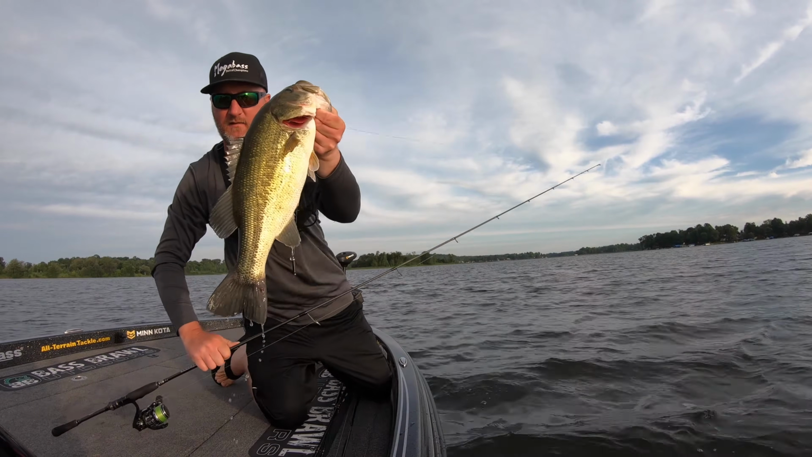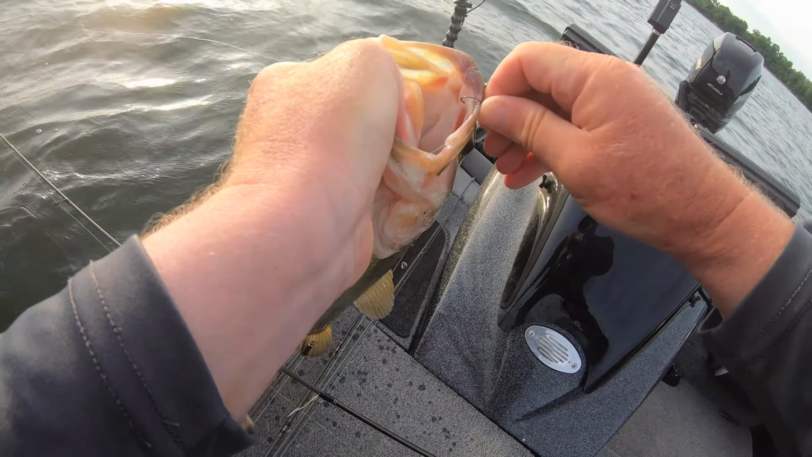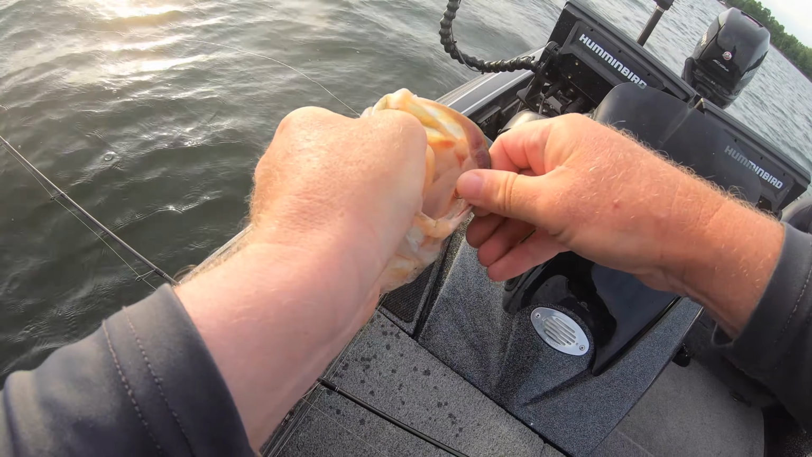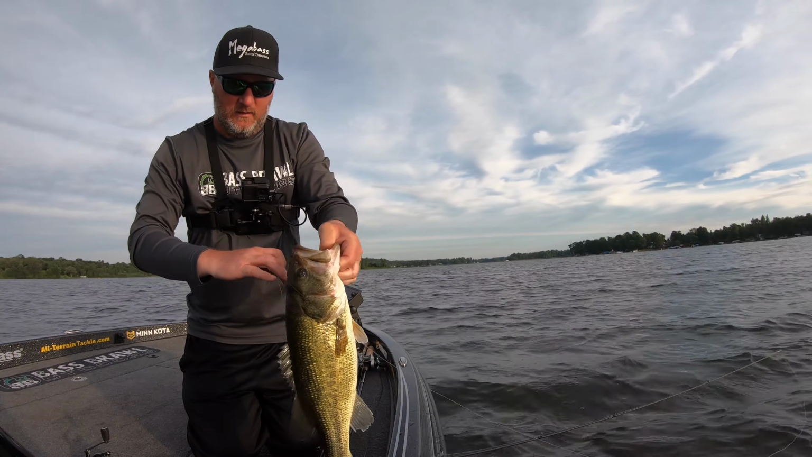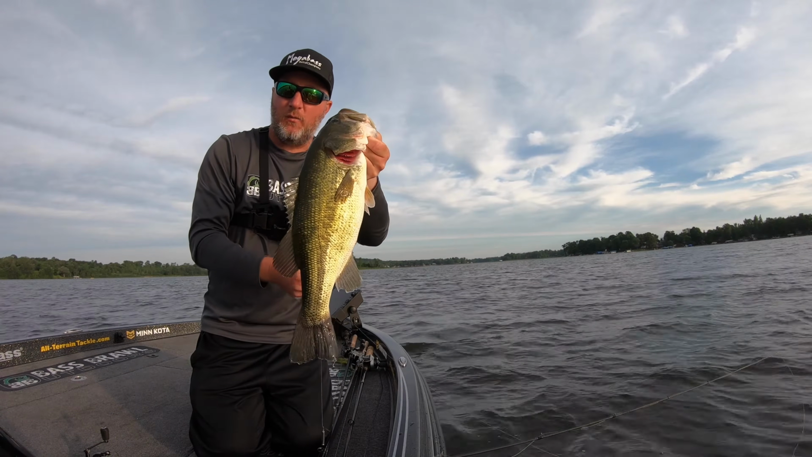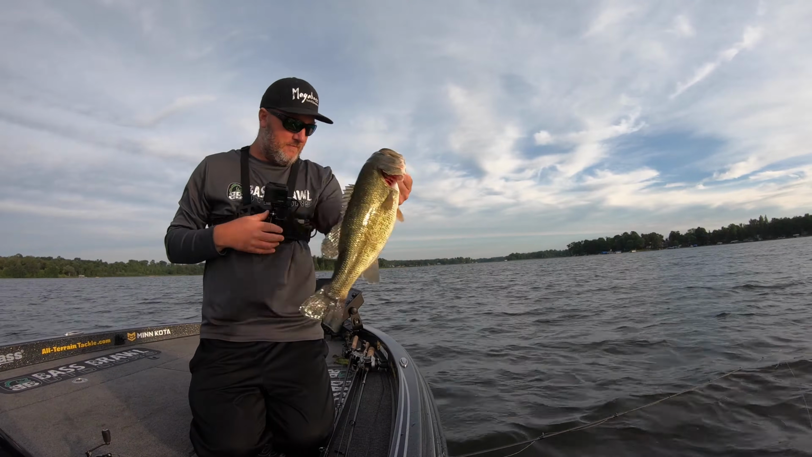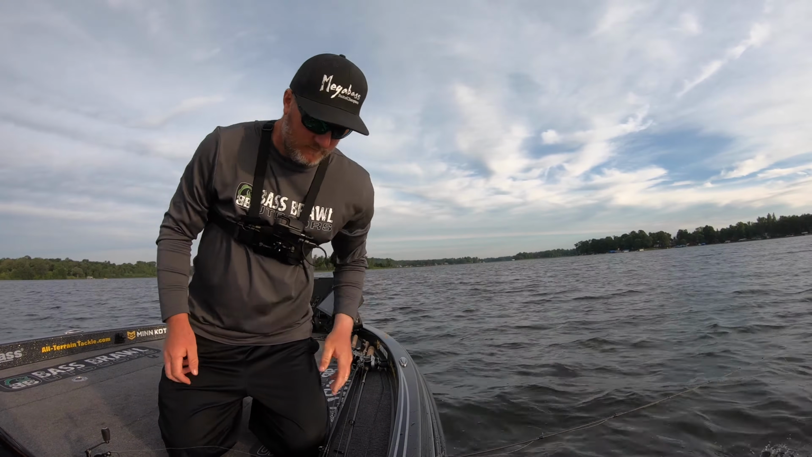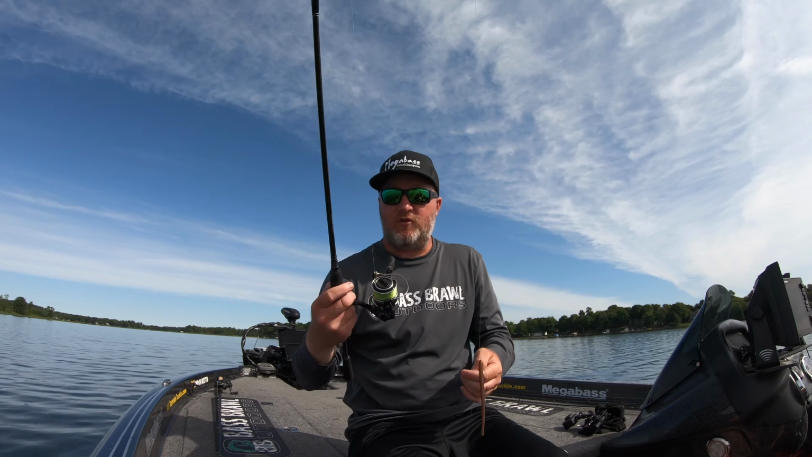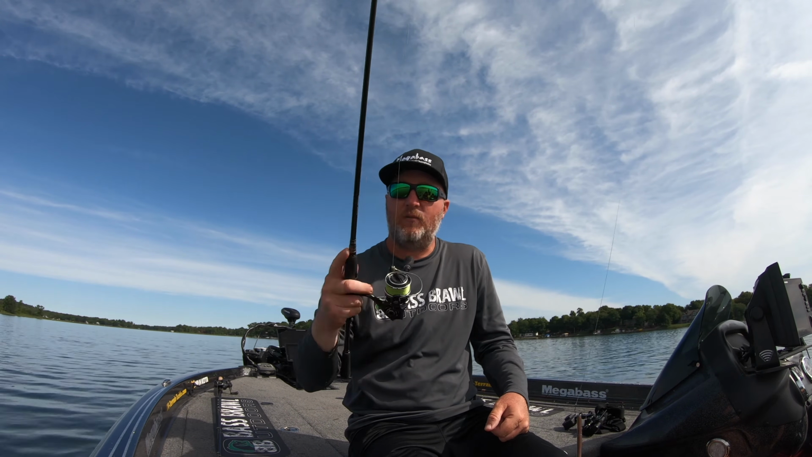First cast, finesse. A little number 2 drop shot hook. Light lines, wimpy rods can still put big fish in the boat. My setup for this drop shot rig is this Mega Bass Levante whip snake rod.